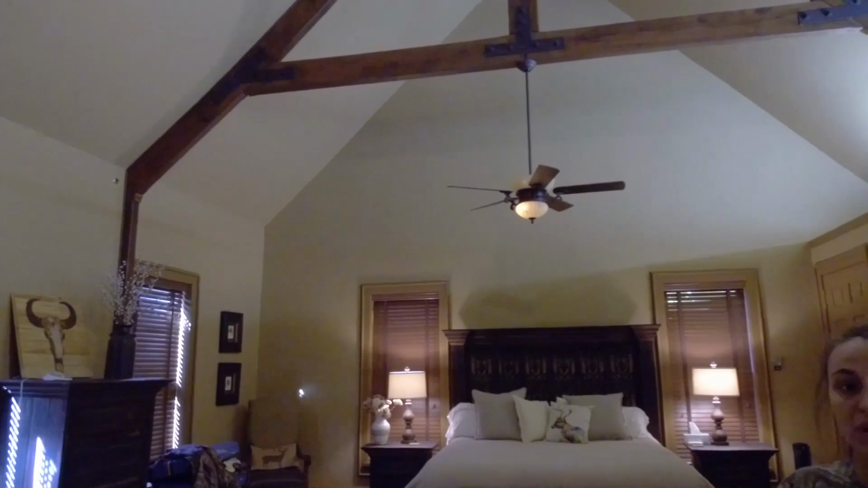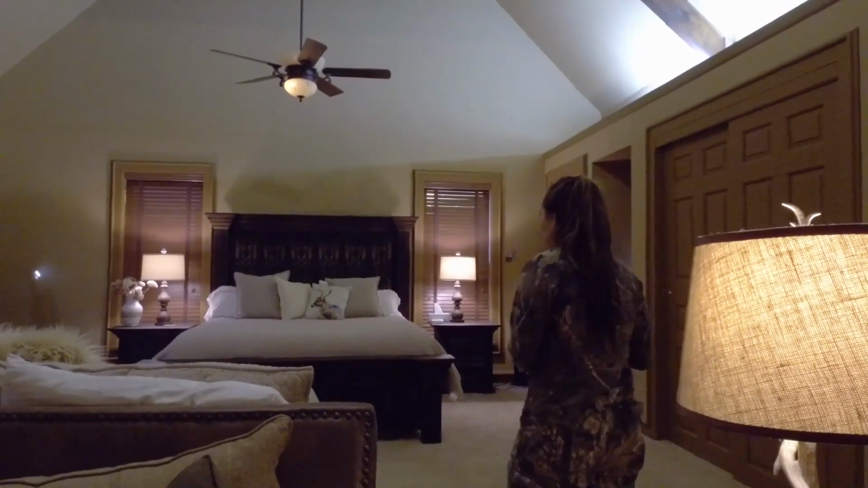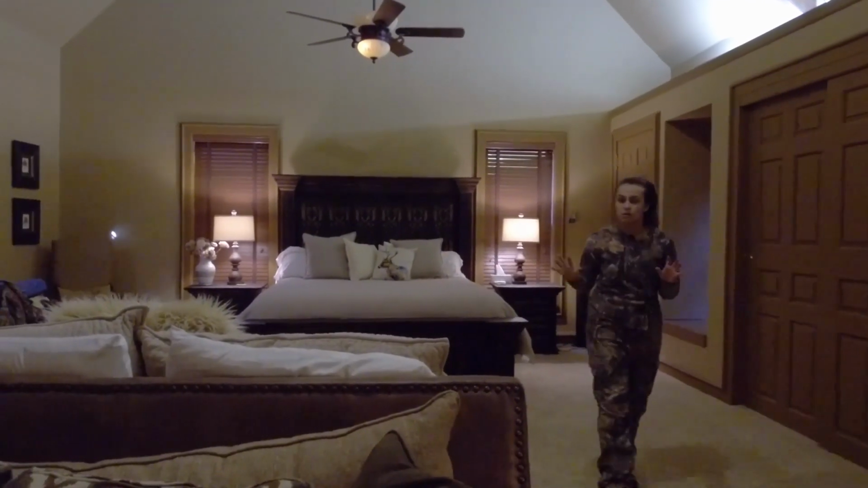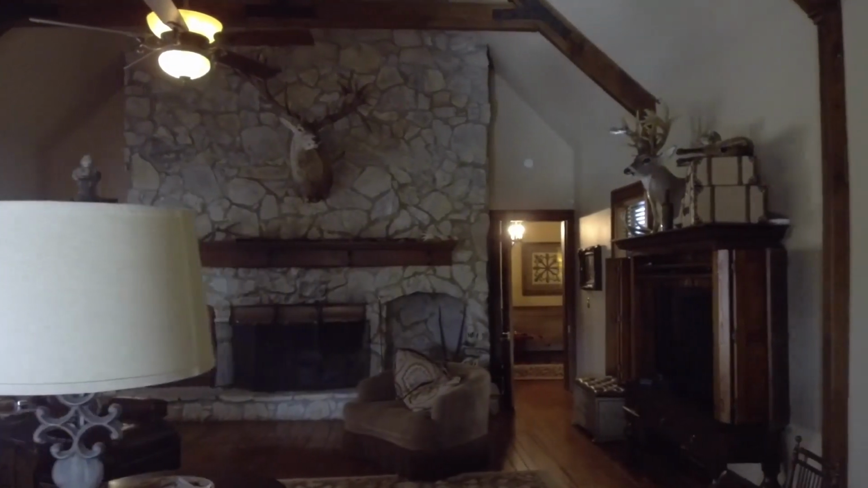Okay, I want to tell y'all how nice this place is. Everything about it is the great room, the kitchen, the food, but I want to show you how nice my room is. This is it. It's huge. You got a nice big bed. You have another bed. It's decorated really cute. You have a sitting area. You have the fireplace. And let me show you my favorite part, which is the bathroom.